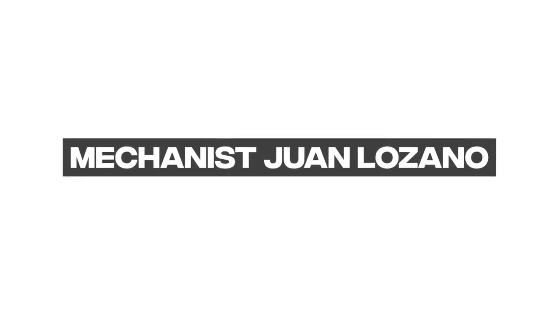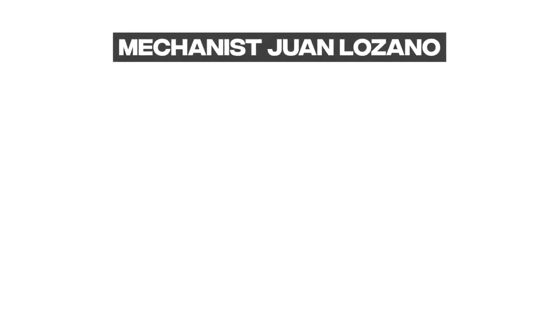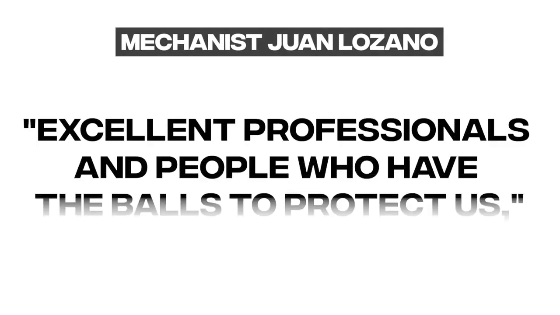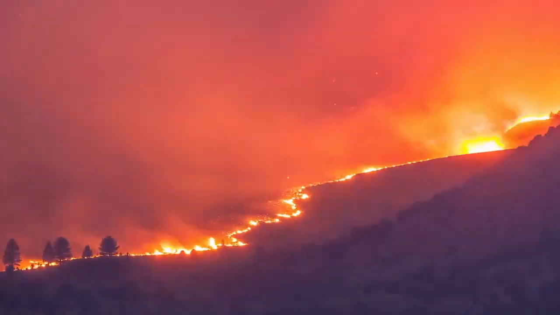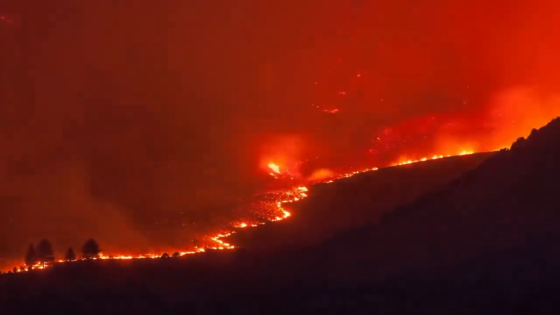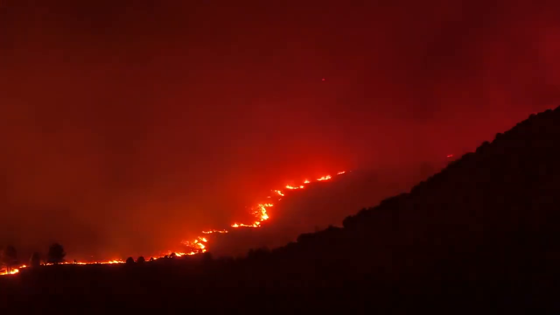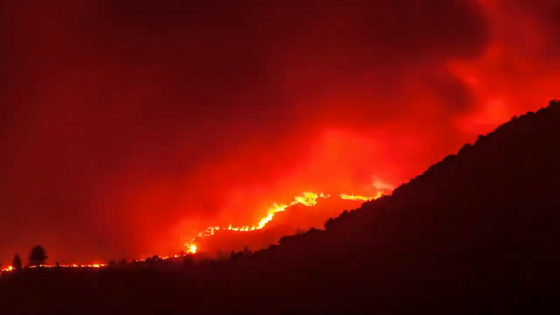Mechanist Juan Lozano, another buddy, stated that if it weren't for excellent professionals and people who have balls to protect us, the fire could have destroyed everything. Despite this, the fire killed a great deal of wildlife and burnt nearly 30,000 hectares, 75,000 acres, of land in different parts of the country.